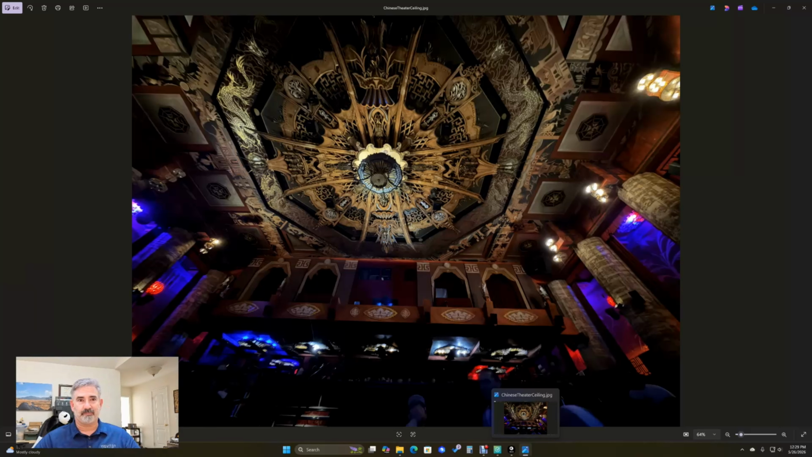And so this is that theater. That is the screen from the inside. That is the whole theater, and you can see all that detail that we captured. I'll show you the walk that we did.